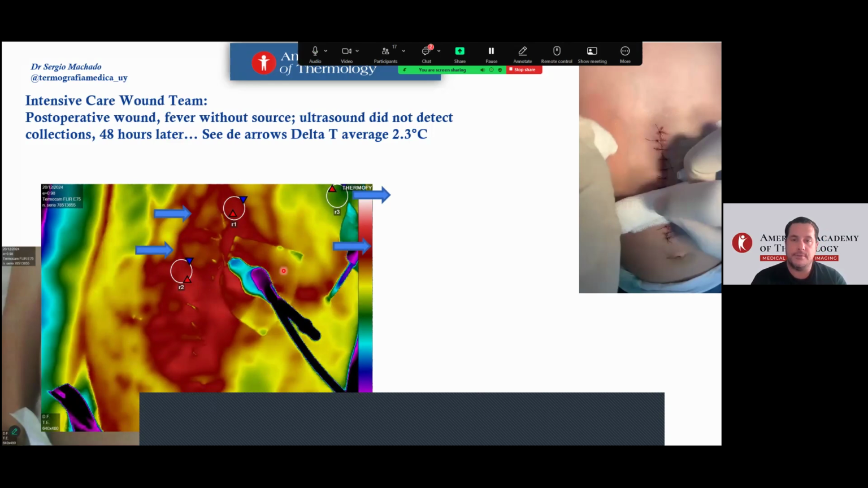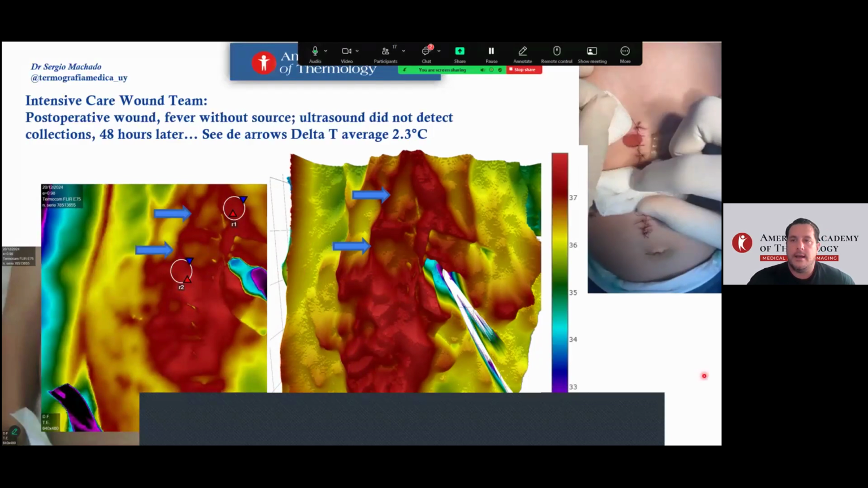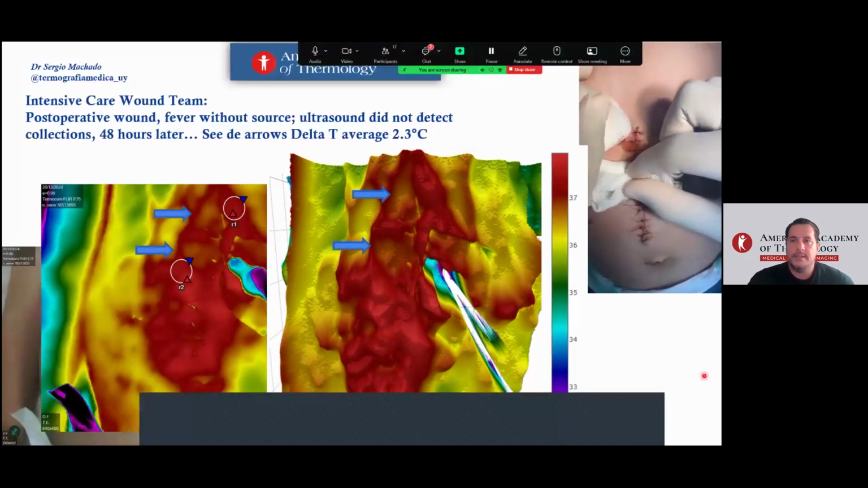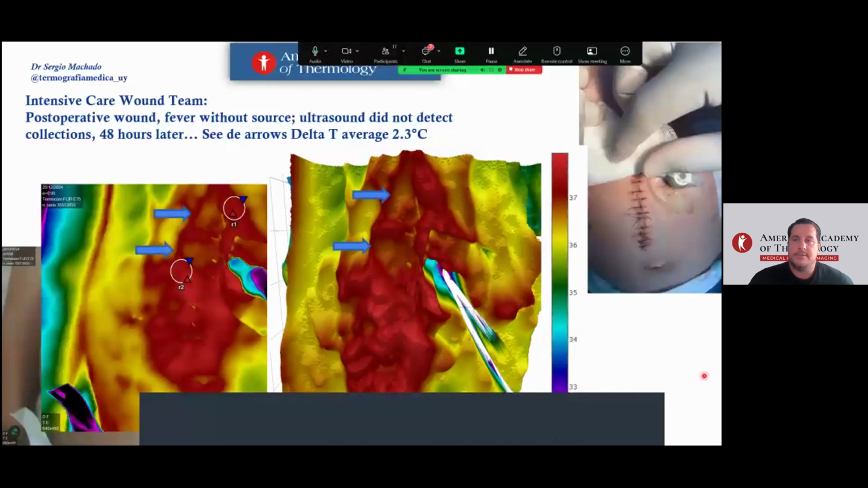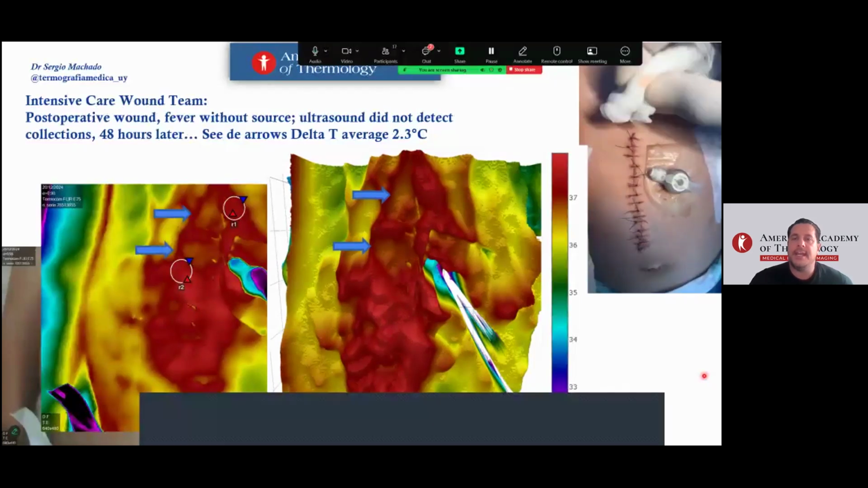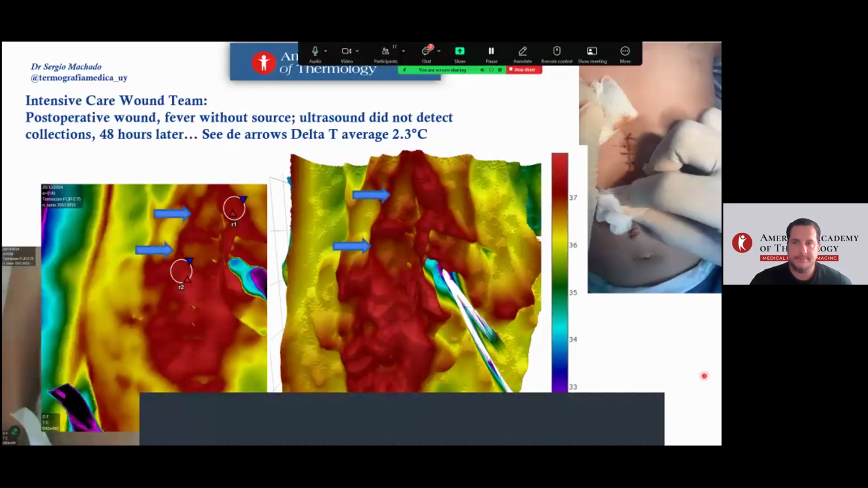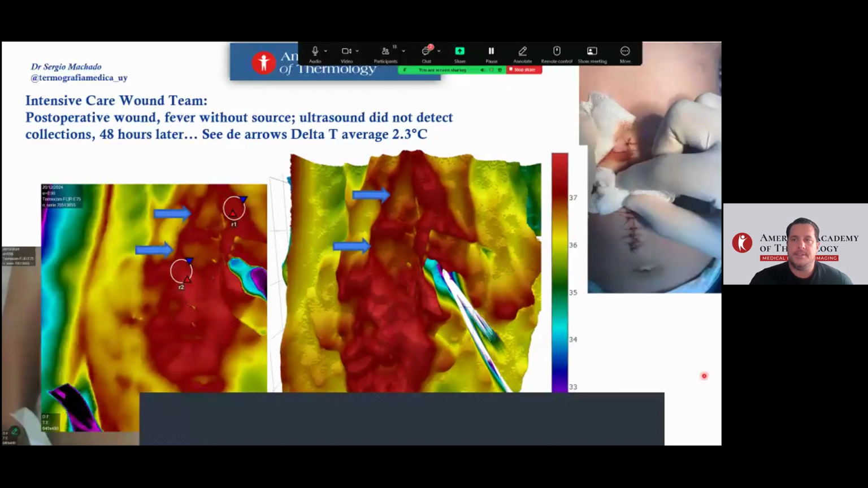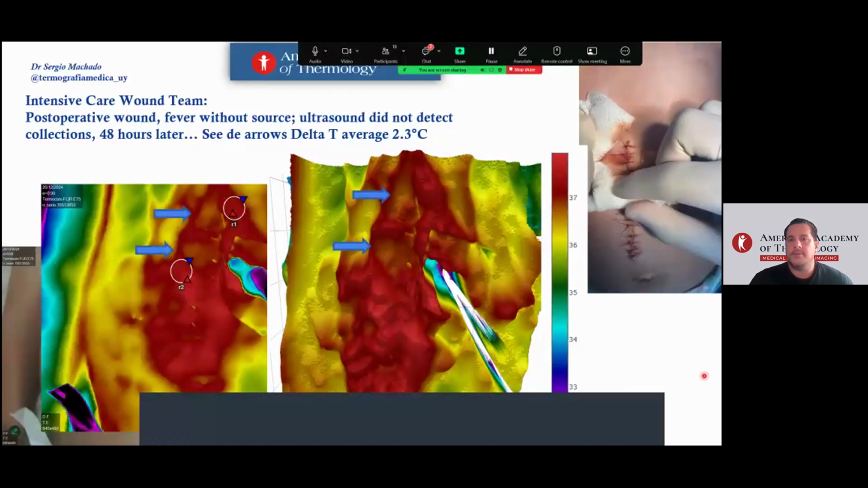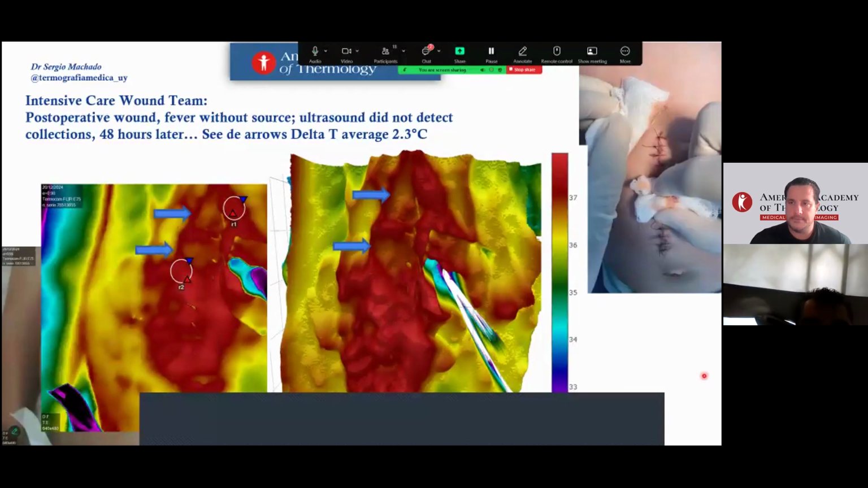Analyzing the 3D reconstruction and seeing the 48 hours follow-up. This is the case with the fever. And thermography identified it 48 hours after. It needs to be removed, and clinical treatment by antibiotics and follow-up is the outcome.